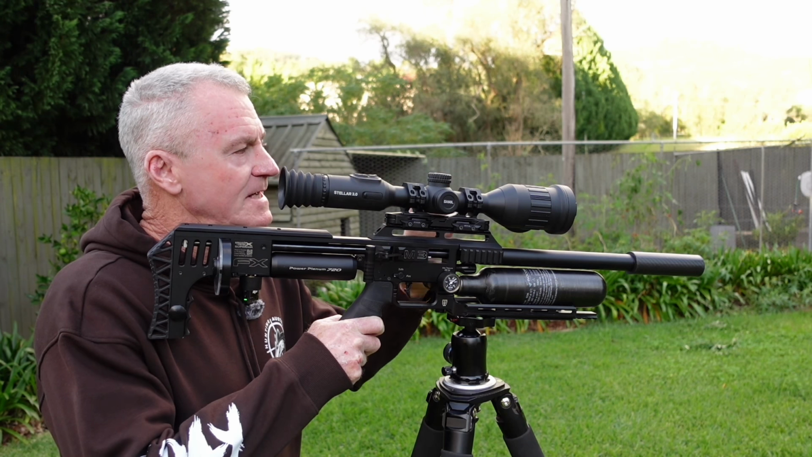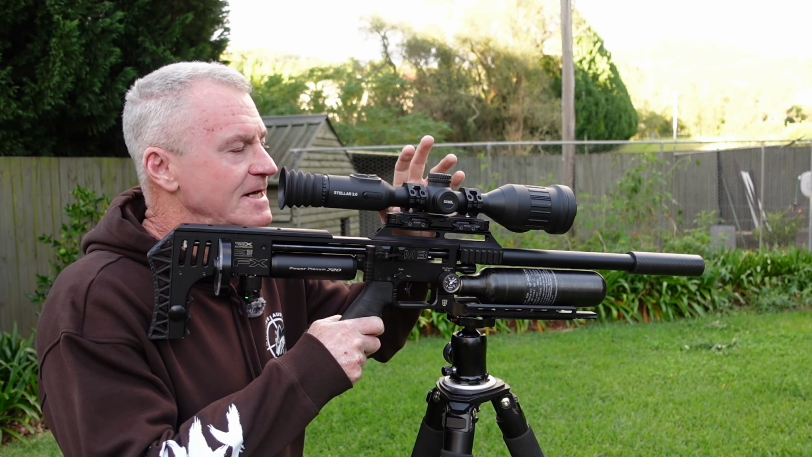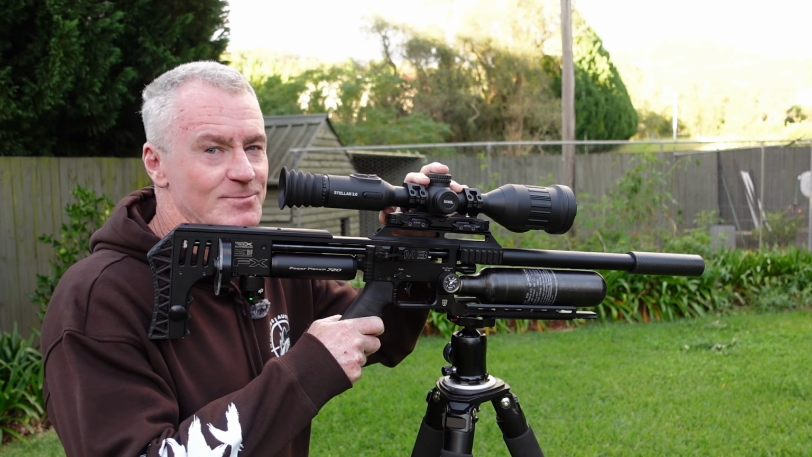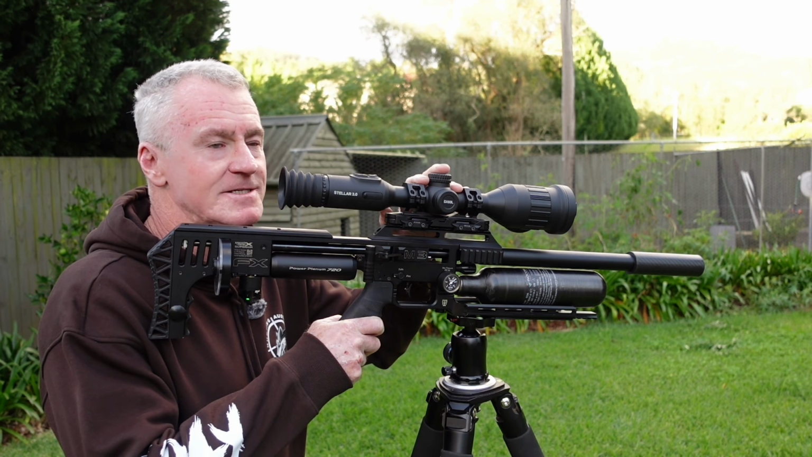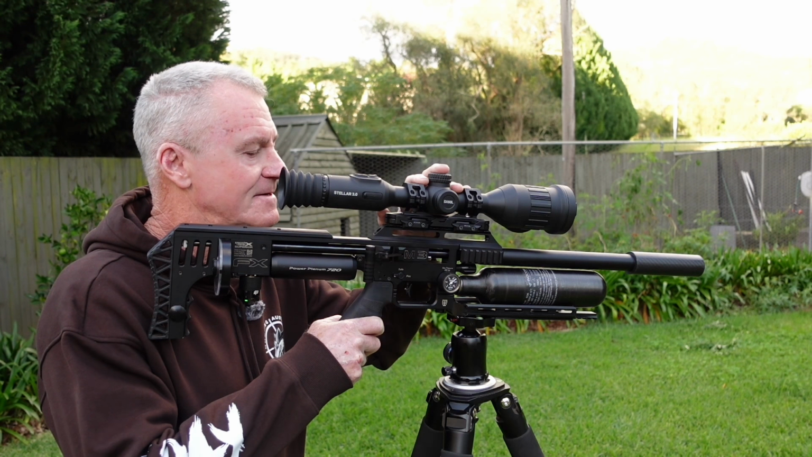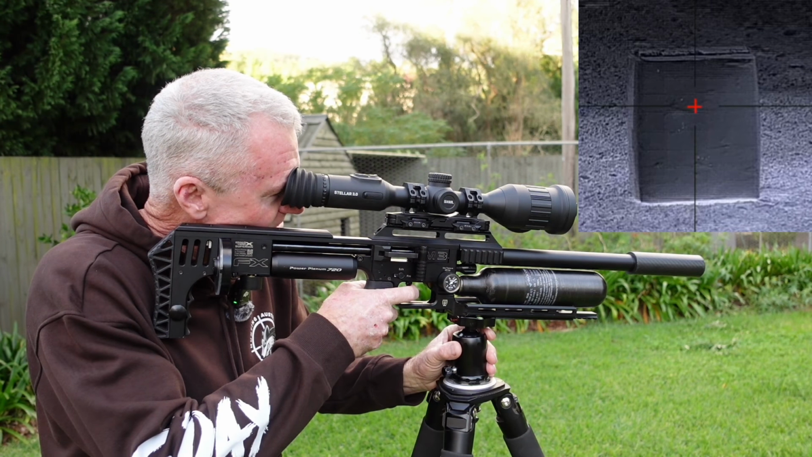Generally what I would do is zero at about 20 metres and use the ballistics calculator to do everything else. Unfortunately, in this scope, the laser rangefinder will not measure sub 10 metres, so useless for me tonight. So what I'm going to have to do is sight in at 10 metres, and then on a different profile, I'll sight in at 5 metres. Get one in the chamber, push record on this so that you guys can see where it goes.